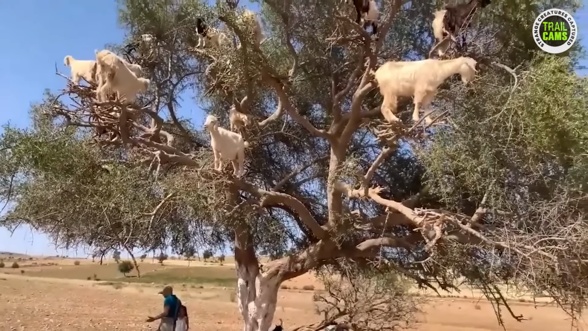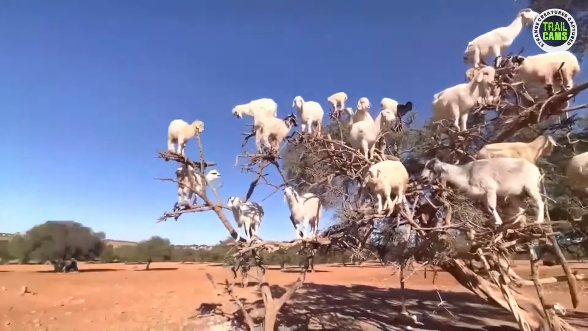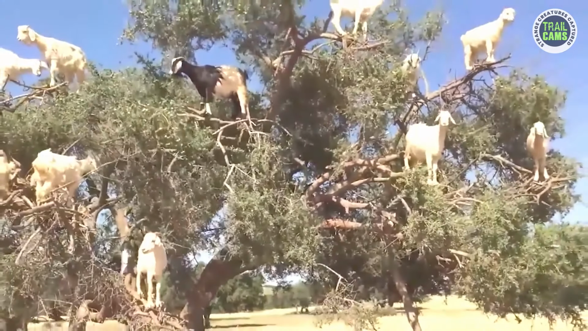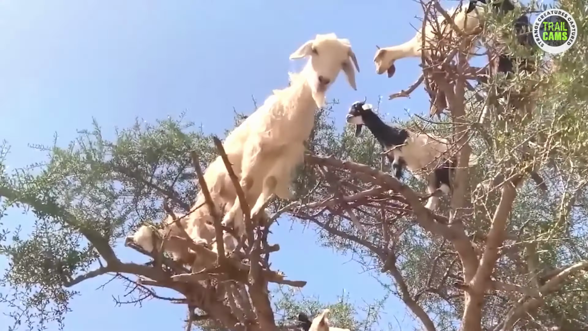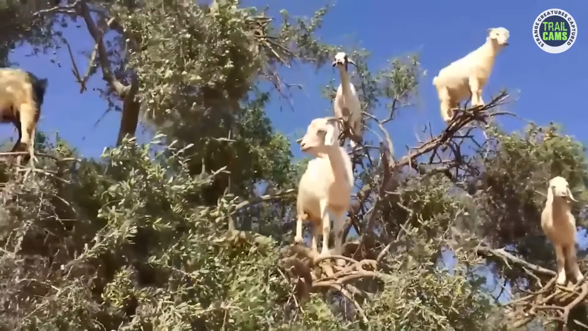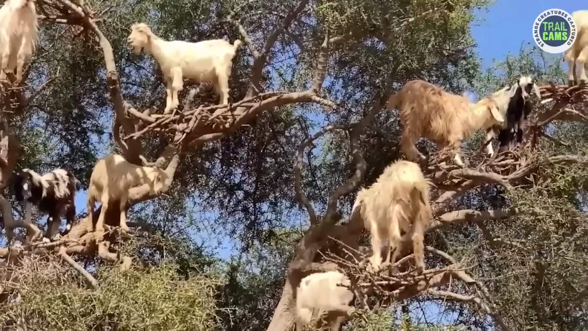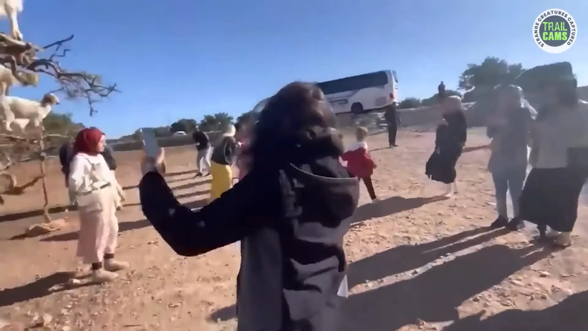Well, it seems like these clever goats have stumbled upon the ultimate escape plan from all the human troubles down below. Who needs solid ground when you can perch on a tree like a majestic bird? These mischievous creatures have taken getting away from it all to a whole new level. The real twist here is that these adventurous climbers refused to come down until someone was willing to play the role of their personal goat chauffeur. Can you imagine? It's like they were demanding their own private elevator service.